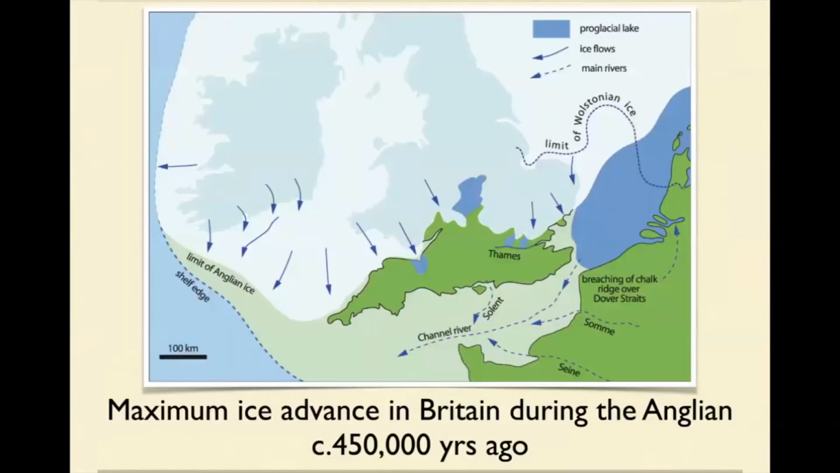So this is the maximum. This is the one that Richard was talking about, where it is believed that the ice came down to just north of London. In fact, the Thames used to run out through Suffolk up here, and it was diverted during this time, and only now runs through to what we call the Thames estuary. This is the point at which, in theory, if there were hominins around, you could have stood on the hills here and maybe just have seen the glaciers in the distance.